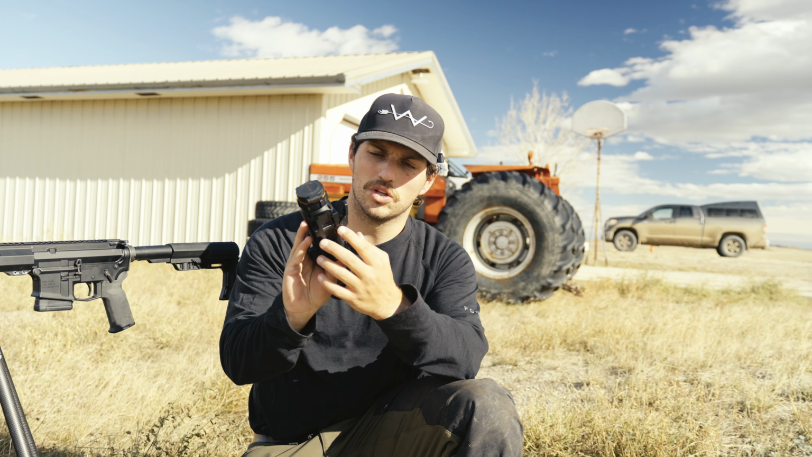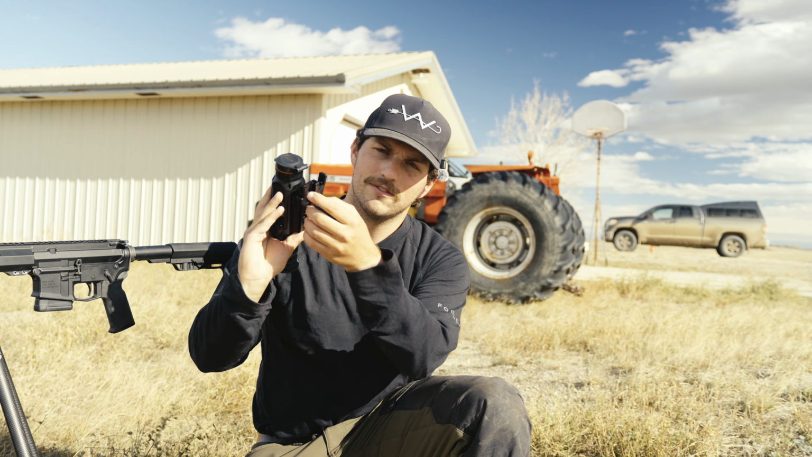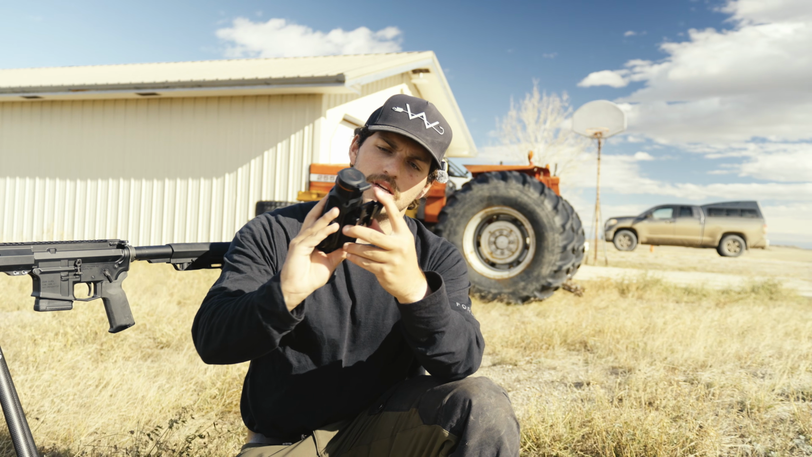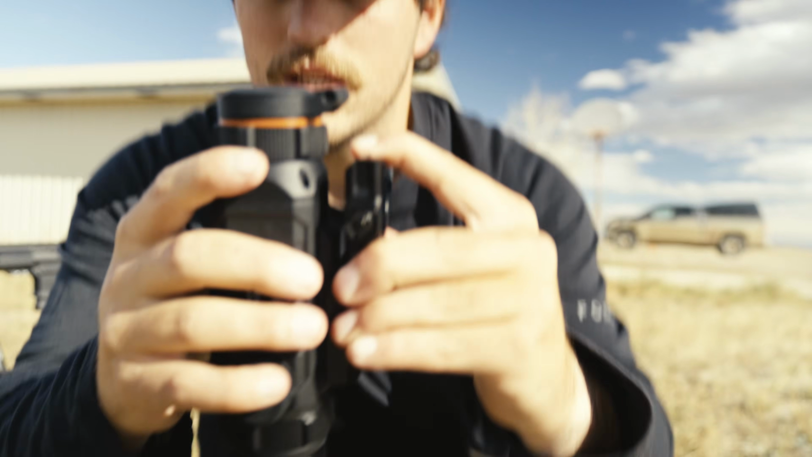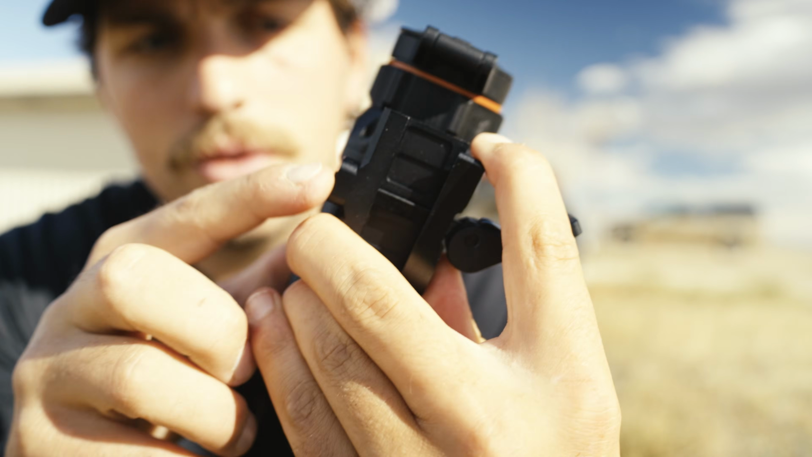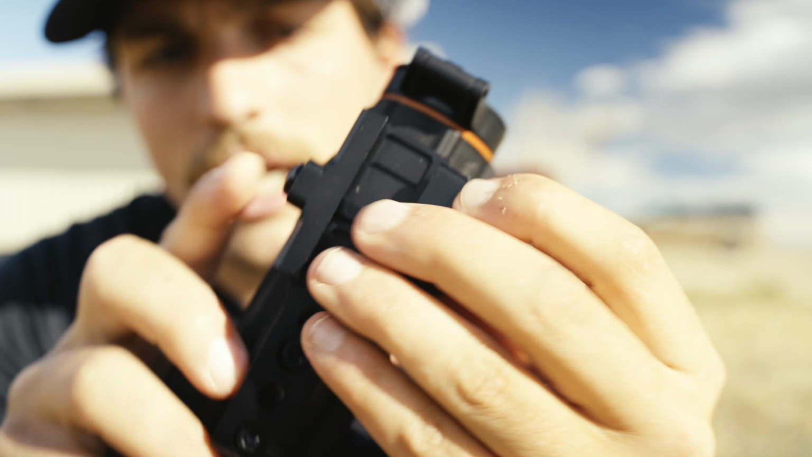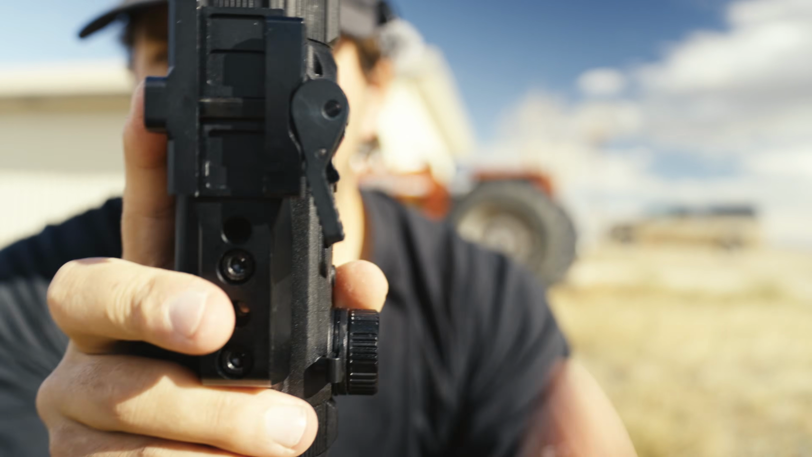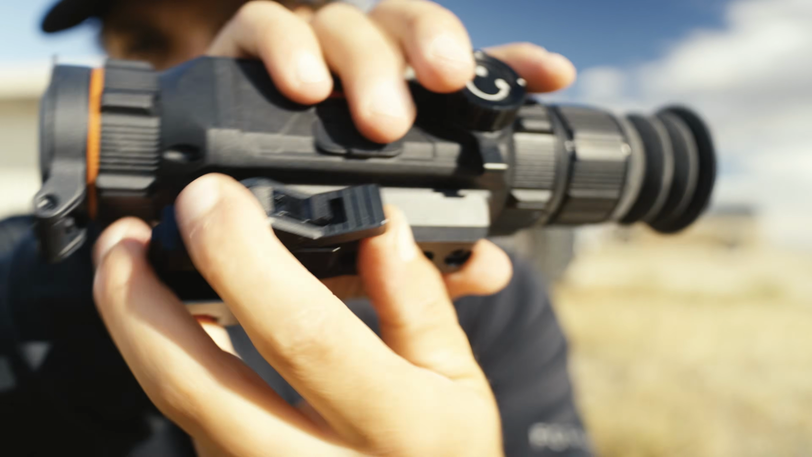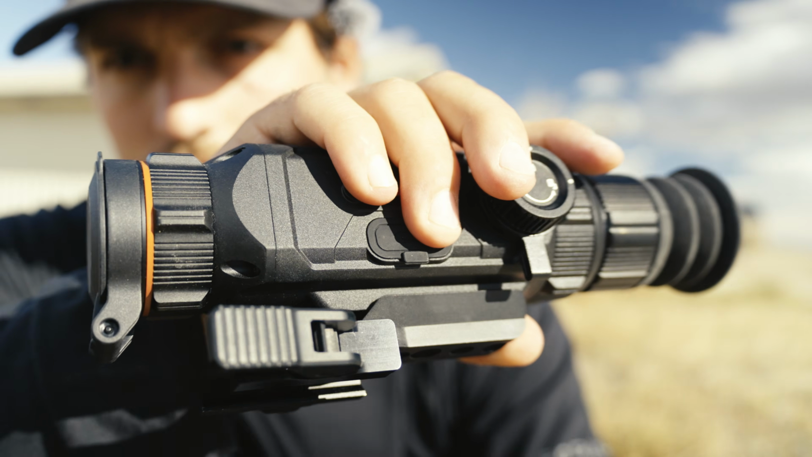It's got a pretty cool little quick release knob here that you can tighten for different pick rails. You push in here and it pushes this bolt out right here. As you can see, it'll push that bolt out. So you push that in and that bolt comes out. You can tighten it there, and then you latch it on. And then to undo the latch, you press down on this and pull forward and it'll undo that latch.